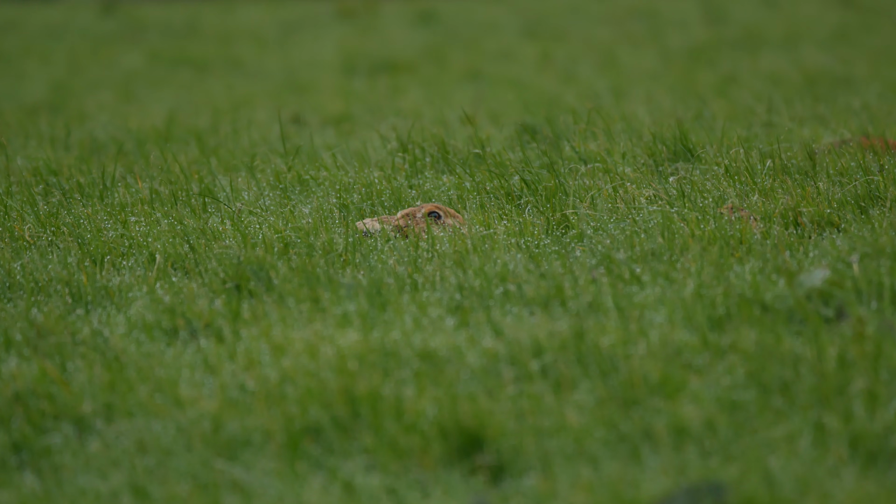Hares are one of my all-time favourite animals. I absolutely adore them. They're quite scarce in Cornwall. I have found somewhere, but it's private land and it's far too in the distance for me to actually film the hares there or to observe them there. But here I can literally come to the edge of the woodland and film them. It's very, very exciting.